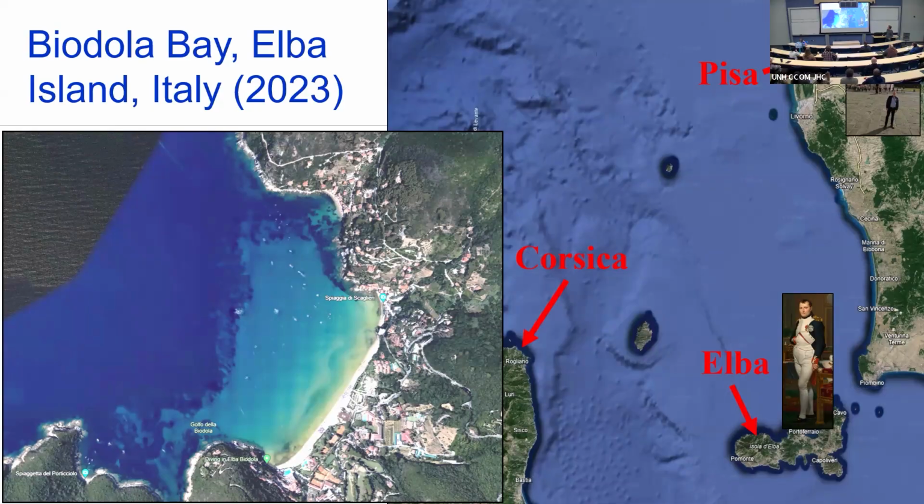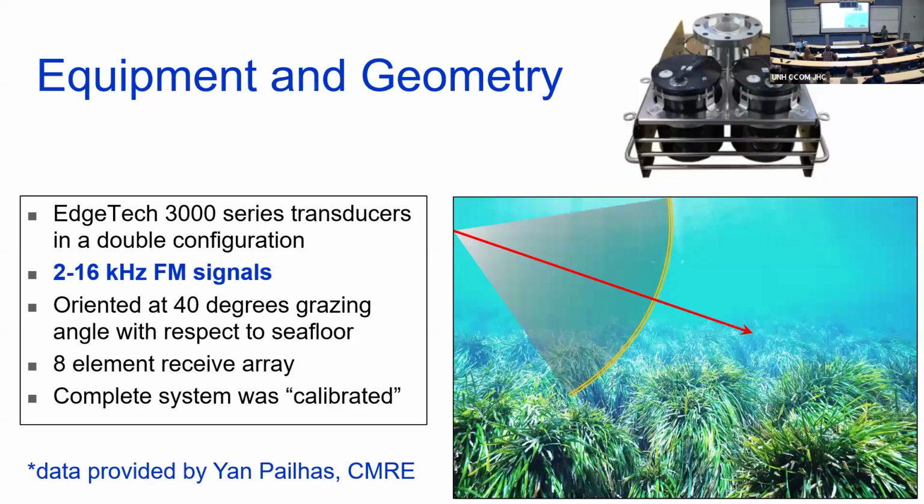This is sand. This is seagrass, where it's dark. So these are prairies of seagrass. I knew this was Elba because why? Yeah, Napoleon. And I knew it was off the Tuscan coast, right? Okay. So the equipment, this was a house-built synthetic aperture sonar.